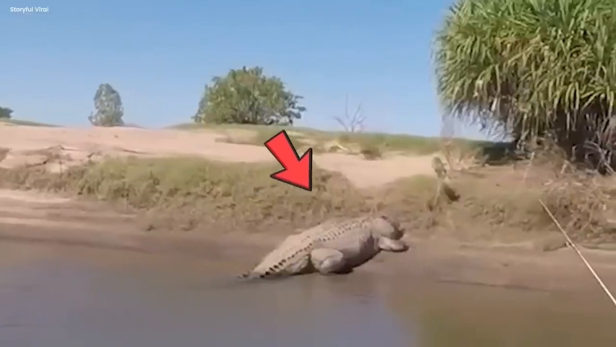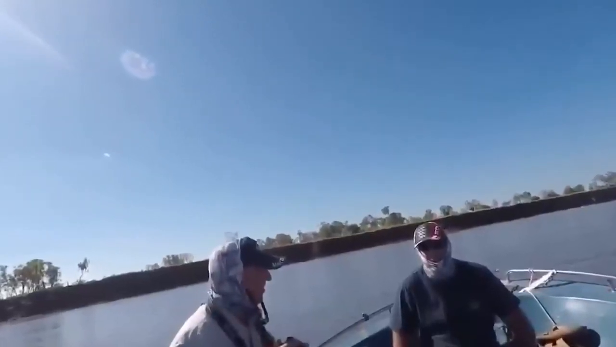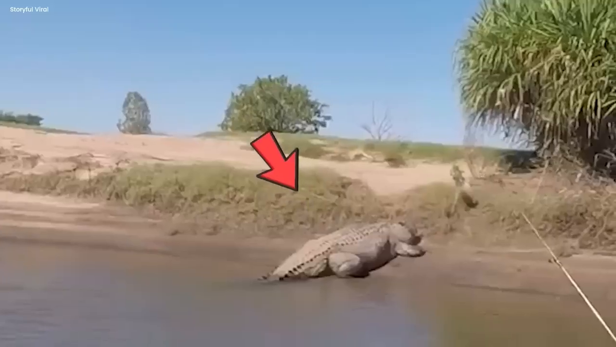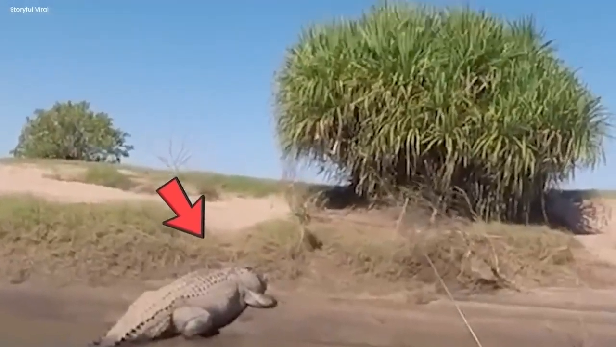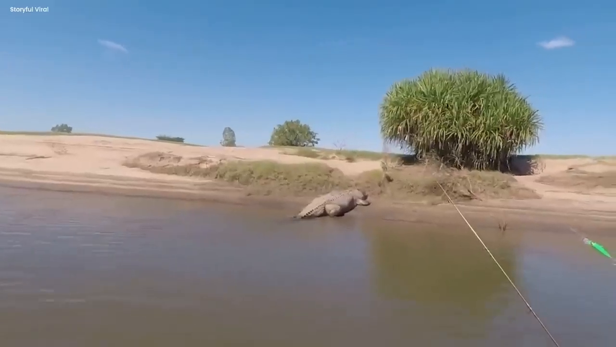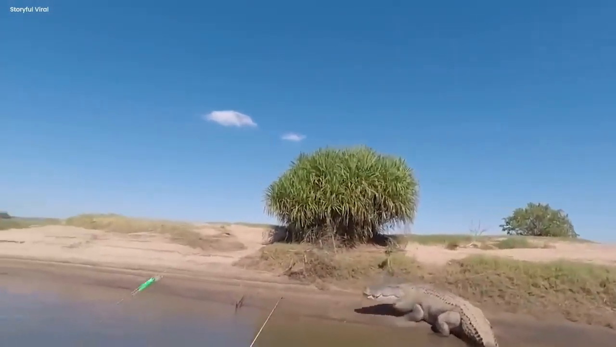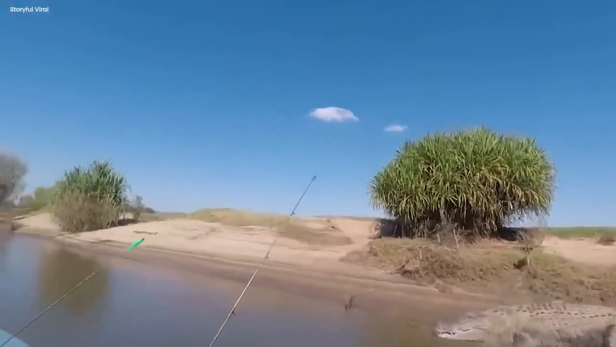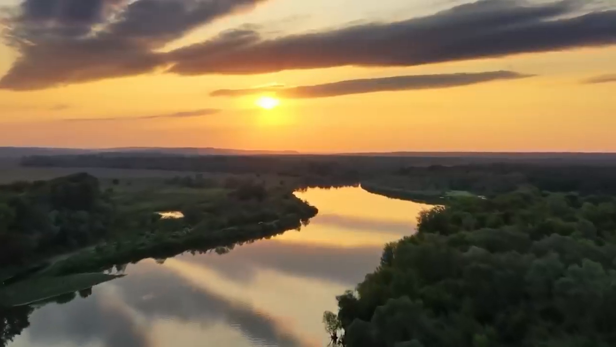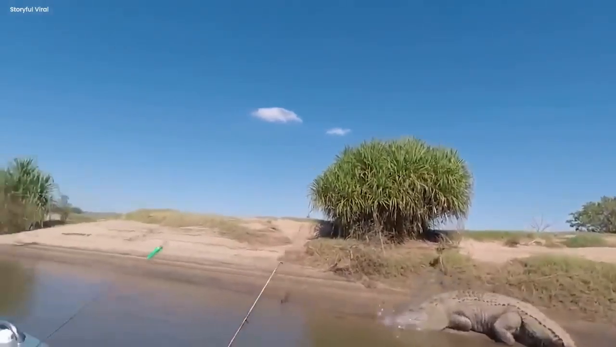It was like a scene from a nightmare, with its eyes dark as obsidian, gleaming with a mysterious purpose. The fishermen, so tiny compared to this colossal creature, shuddered with fear. The air grew heavy and the river seemed to hold its breath. The crocodile, despite its enormous size, moved gracefully toward them. The once friendly sun now bore witness to a terrifying encounter between humans and this ancient reptile.